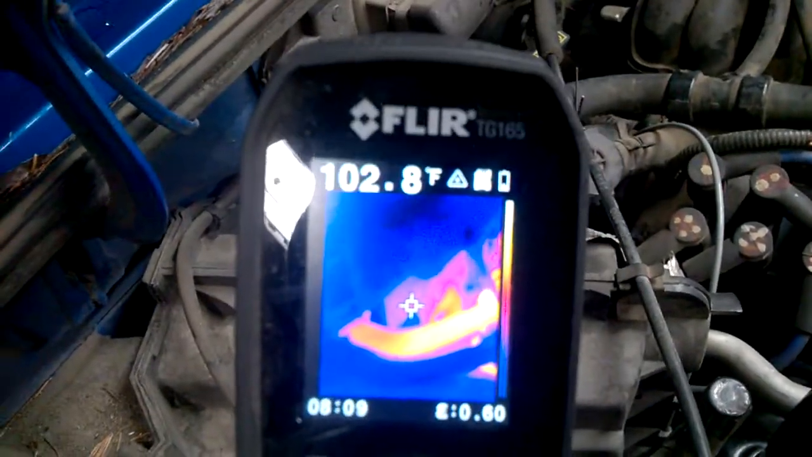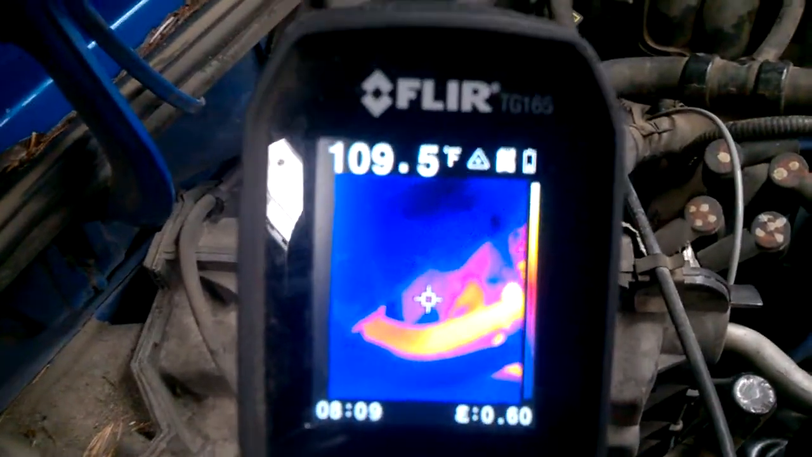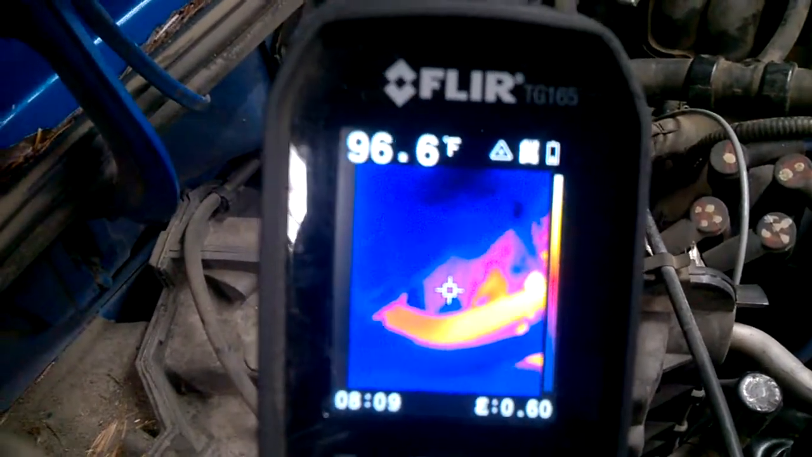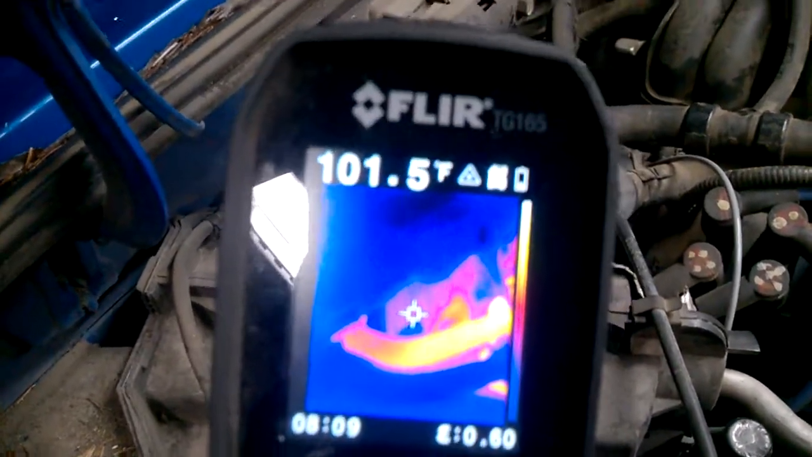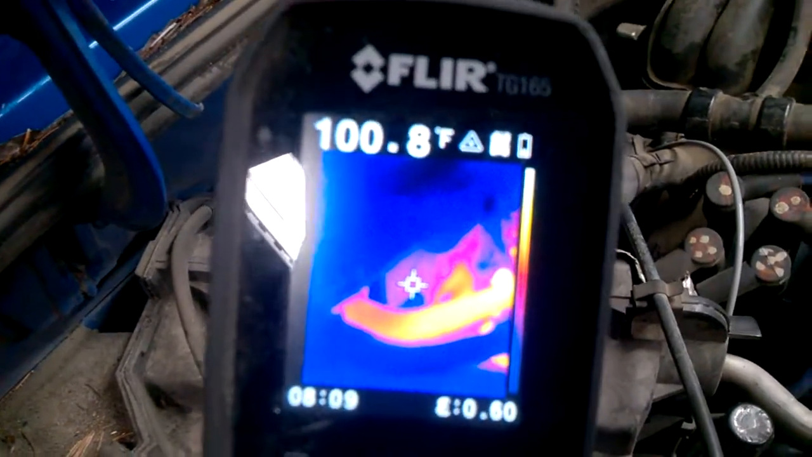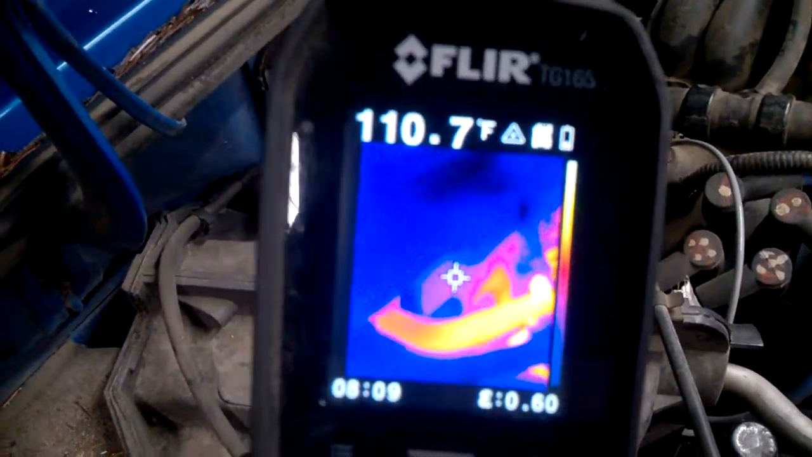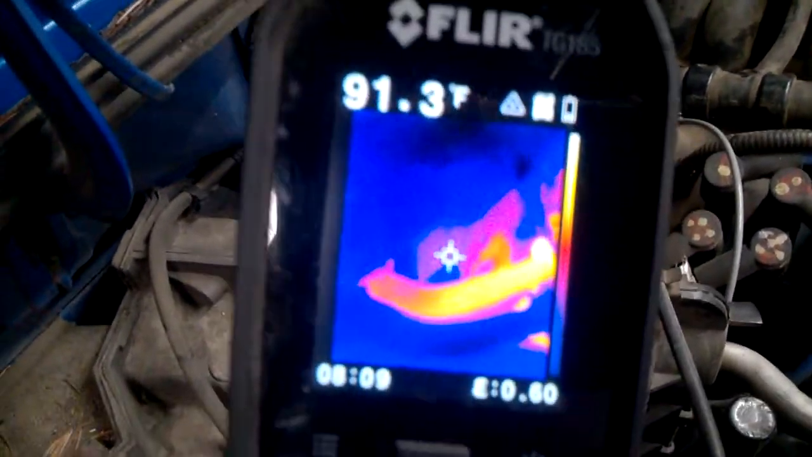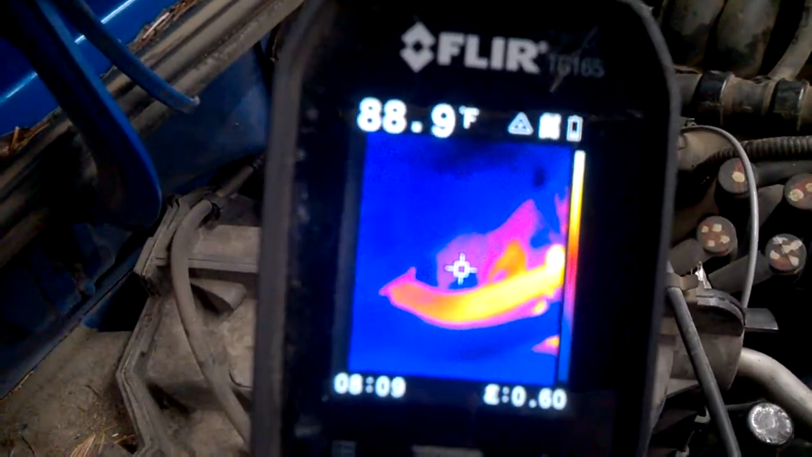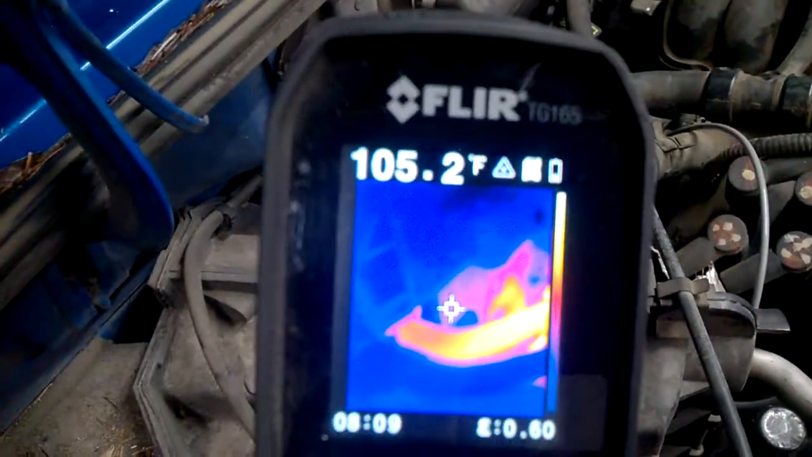granddaughter's truck. She has a coolant issue going on, and as you can see, we've got her up to operating temperature. The water seems to flow when you rev the engine up, but when it's sitting here idling, it tends to get hot. So now we know this had the crusty red death when I put a new radiator in it, I don't know, maybe over a year ago or so.